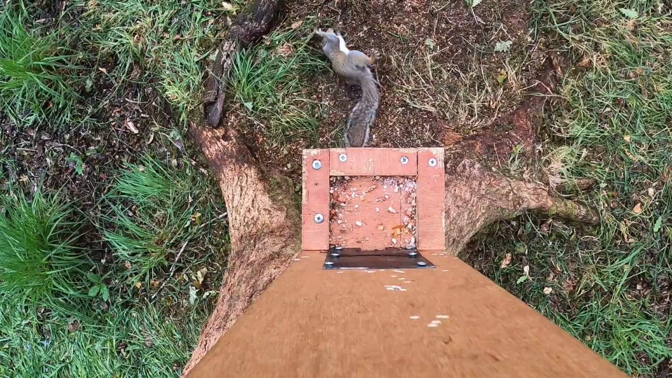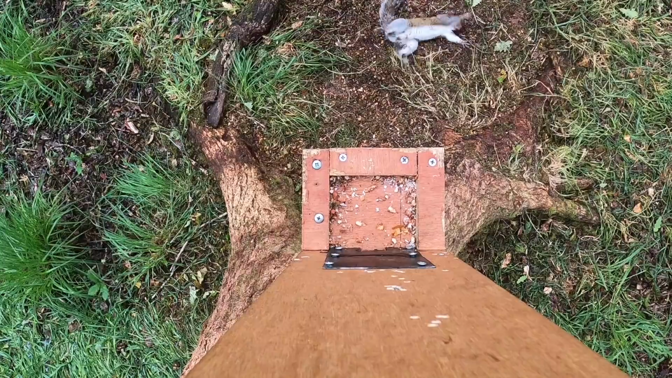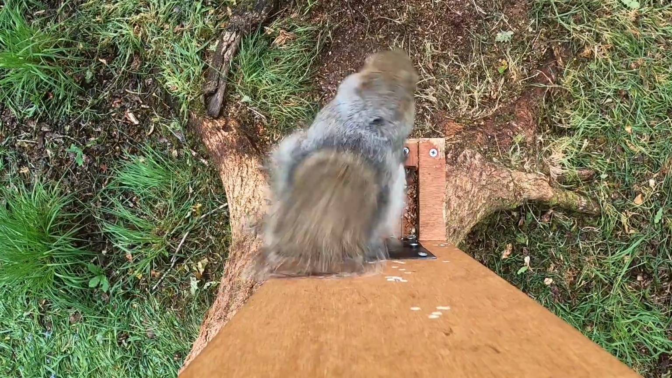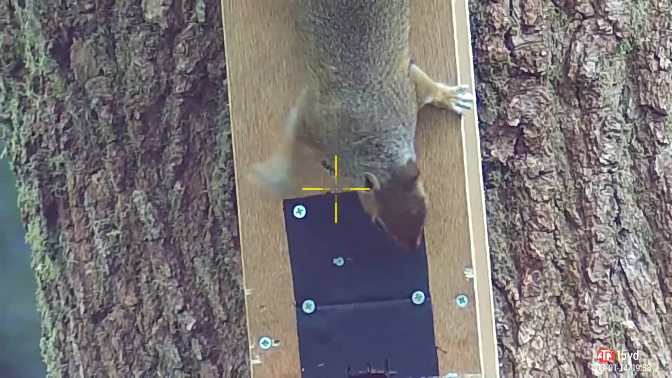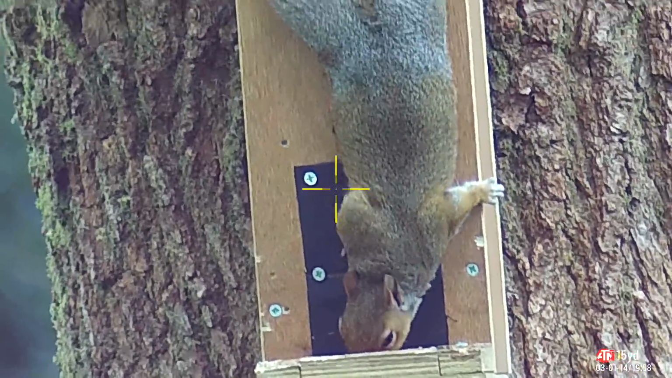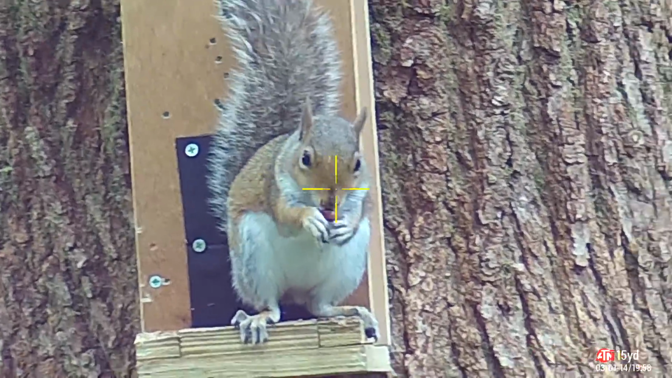This guy had a little bit of Limp Bizkit action. Keep rolling, rolling, rolling, rolling. Well, after that little Limp Bizkit had finally finished rolling around on the floor, it was around 50 minutes later that our wary friend finally plucked up the courage to come down and have a chew on the nuts.